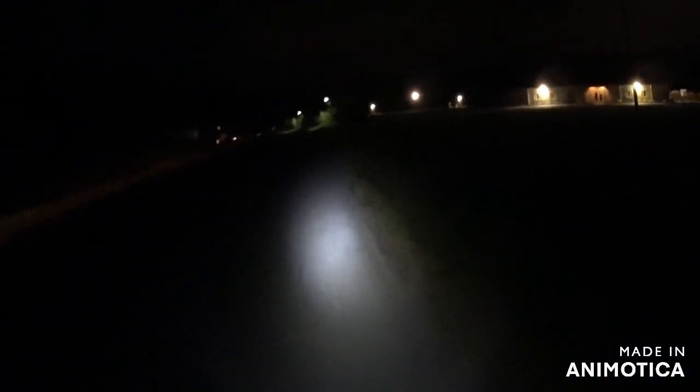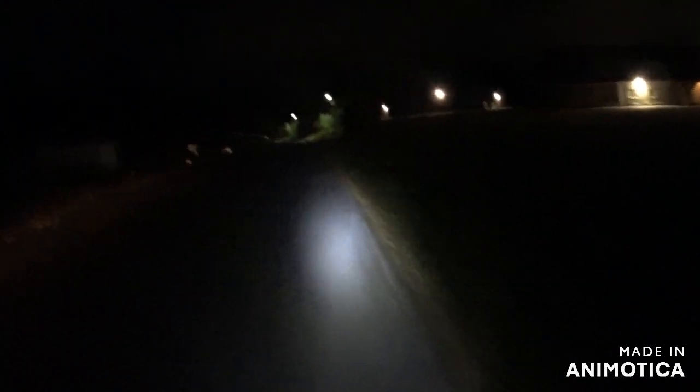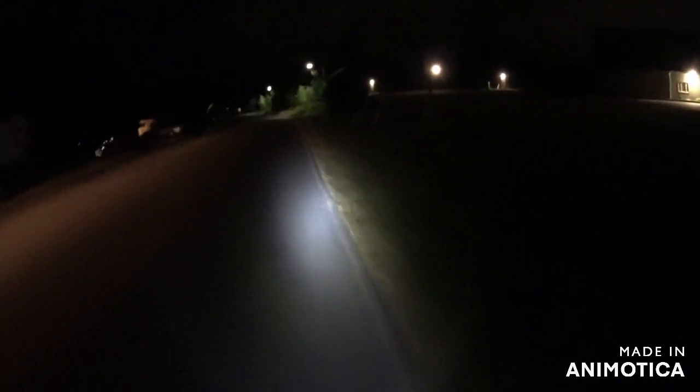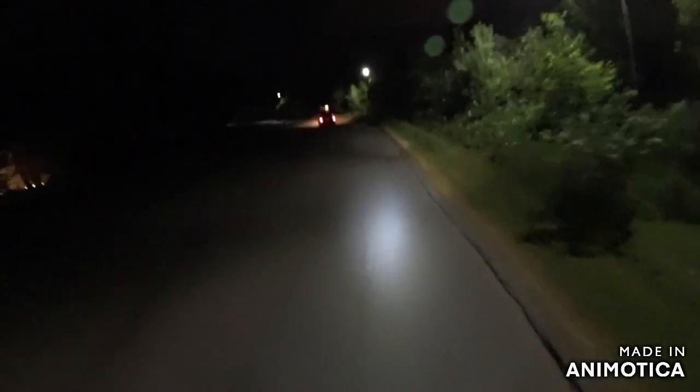There's a building there, but bears have been seen in the area sometimes, so I thought it would be fun going through, and then I kind of regretted it when I got halfway through. But nothing happens. It all worked out. Car going by here. This is the trailer park on the left. It goes all the way down to the stop sign down here.